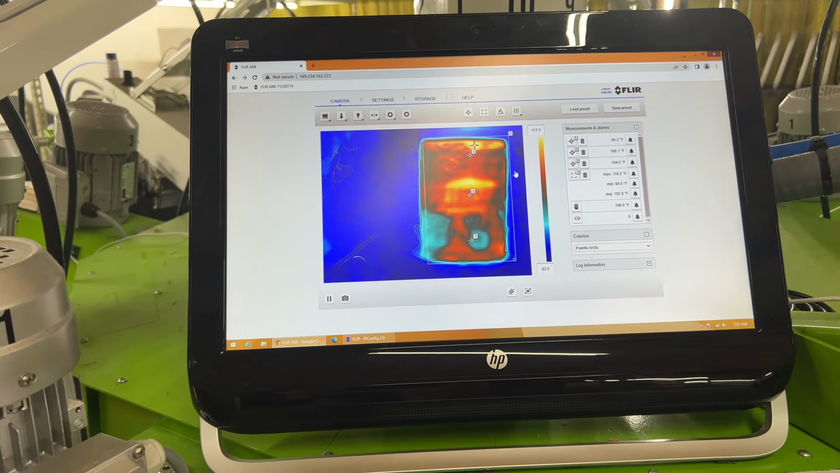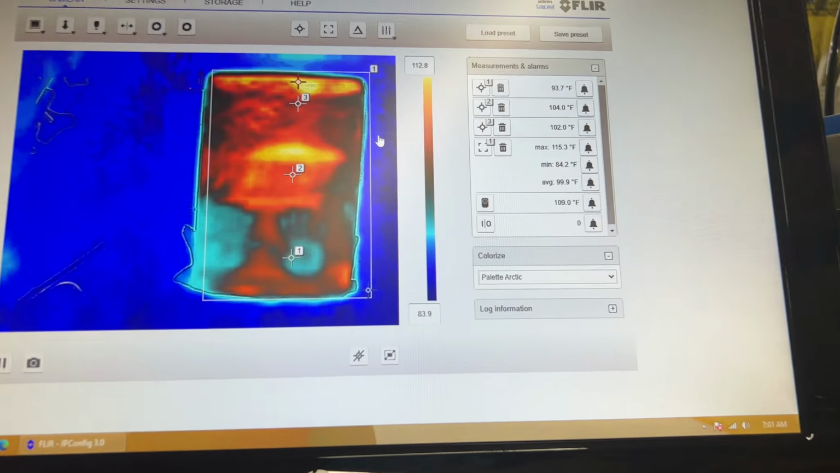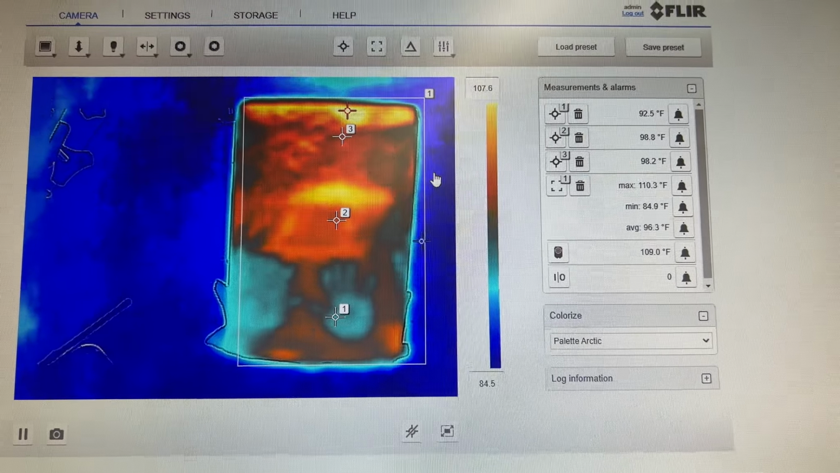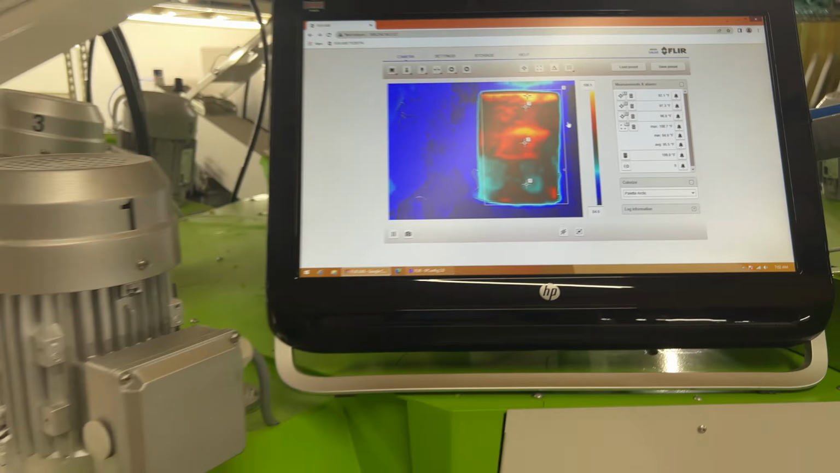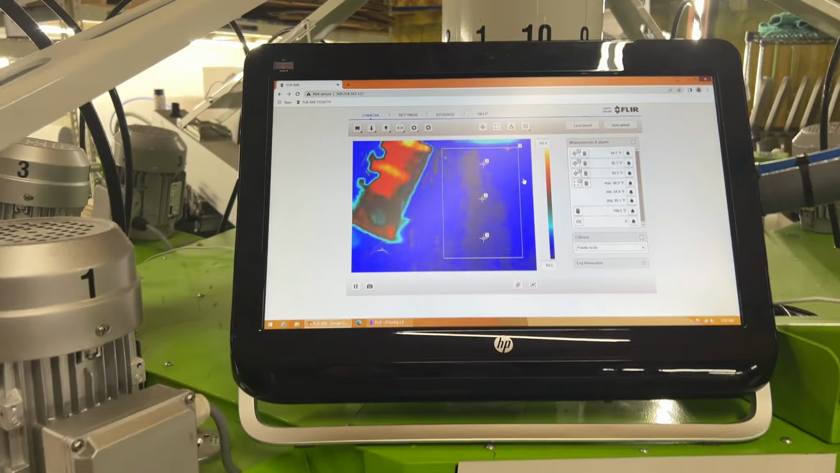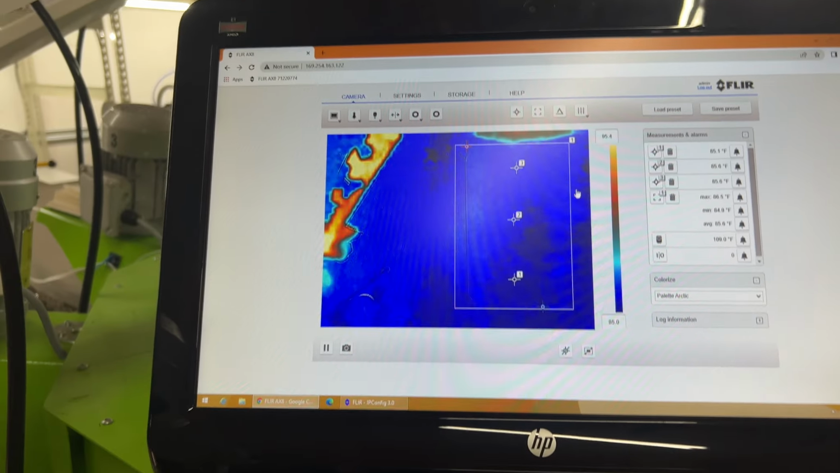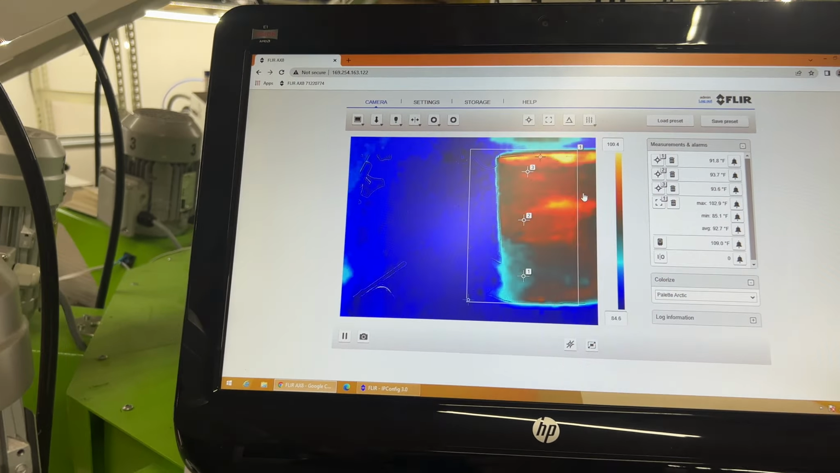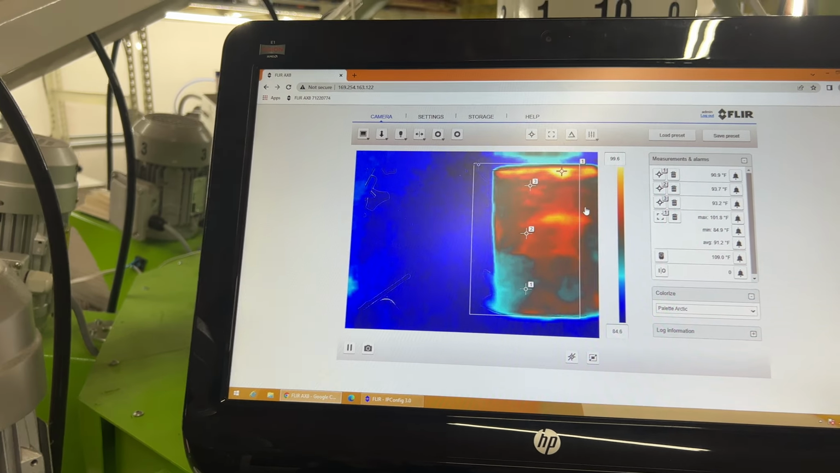And there is the result. So you can see it shows you each marker, what temperature is for each one. And then if we were to cycle back, that's how fast it is. As far as the temps, you can see them go up.